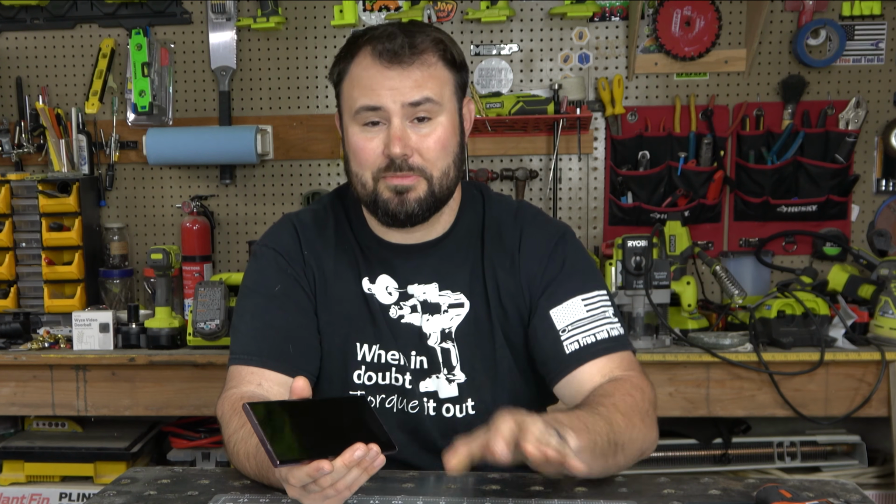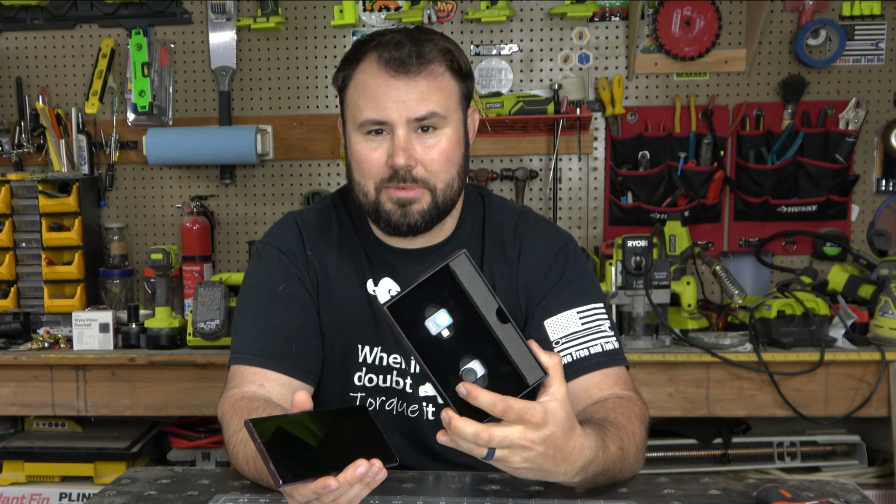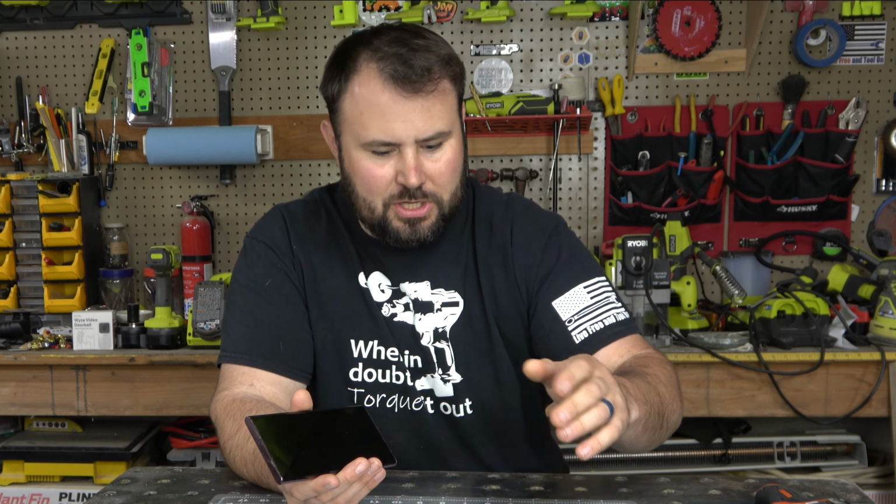I think it's pretty awesome. The app is pretty intuitive. Everything's pretty intuitive. It's easy to use. It's super easy portable. Now I'm keeping it in this, but they do actually give you this little bag with it. I'm just not using the little bag. I want to keep it in here for safekeeping.